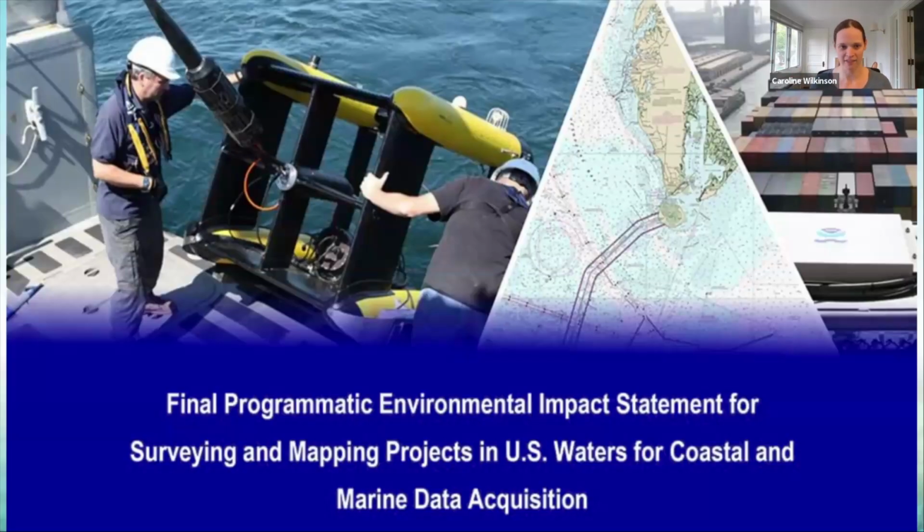And so it should not have any effect on marine mammals in that area. We also keep a close lookout, and if there are marine mammals in the area that we see, we will stop surveying, mostly just because the noise of the ship tends to be more disruptive to marine mammals than the sonar itself.